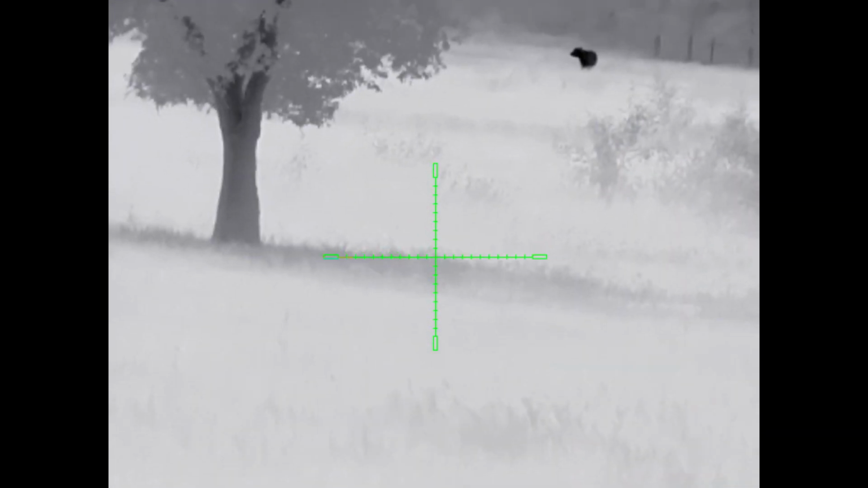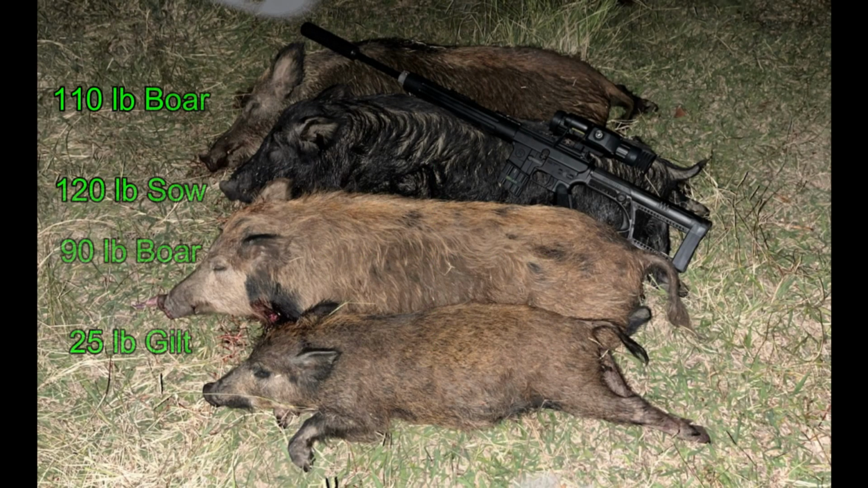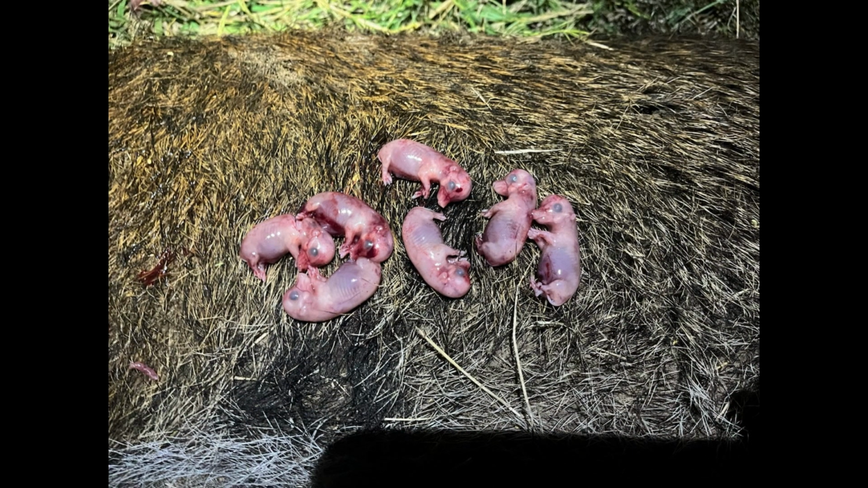He connected with the last hog, it took off running, and Ben does find it later. He came away with a total of 4, including a 120-pound sow. And as she was carrying 7 on board, that shot was extremely productive.